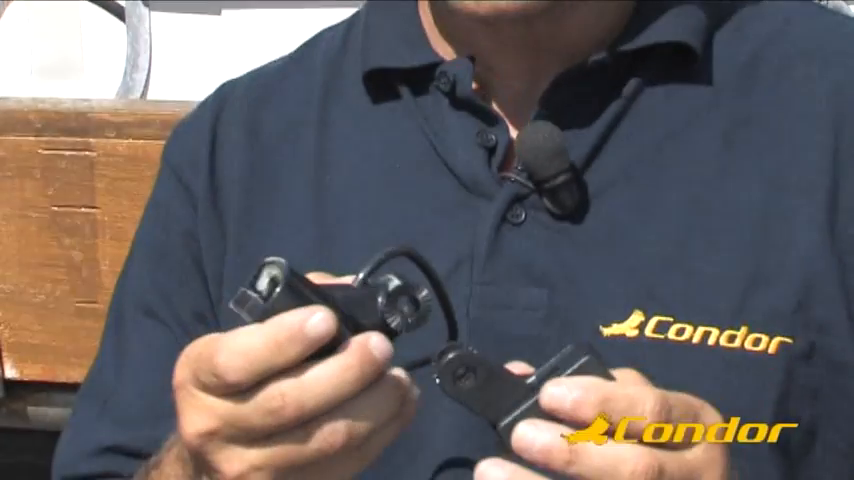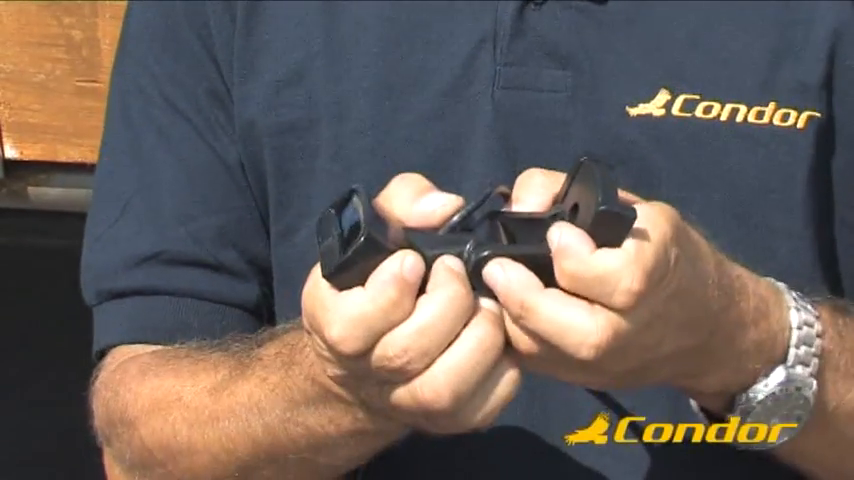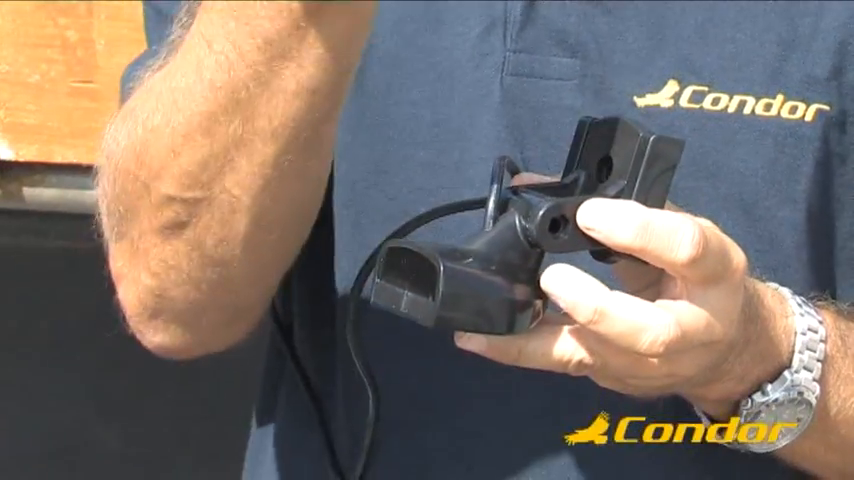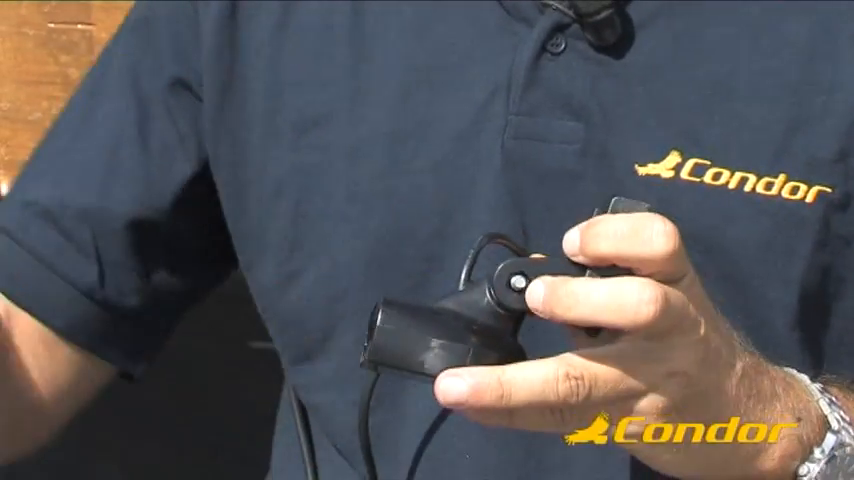Once the bracket is assembled, we can mount the transducer. We must insert it into the bracket in this way and fix it using the provided stainless steel bolt and the relative nut. We recommend not tightening it too much.